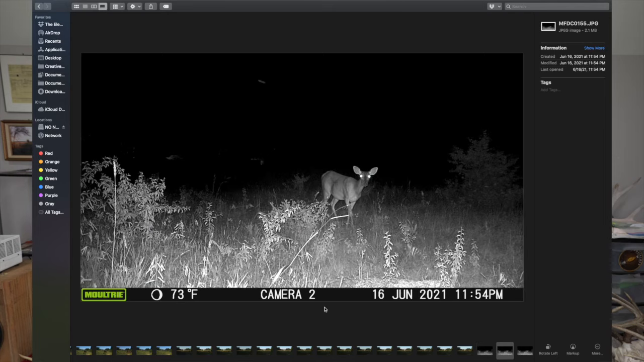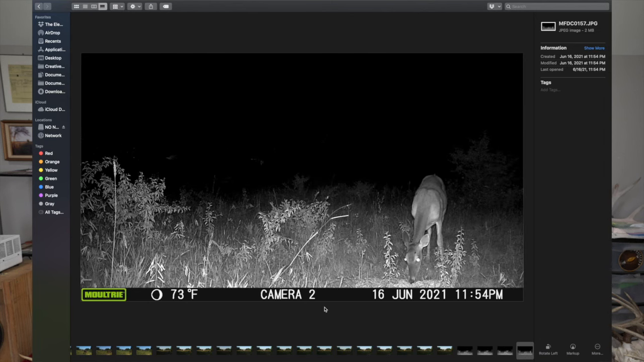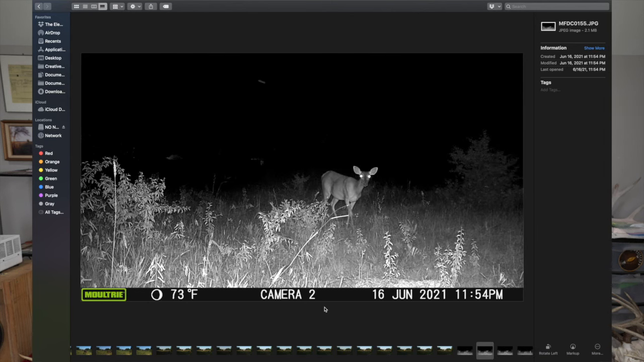Are you in night 2? Yes, at 11:54 p.m. on the 16th. Same direction, probably the same doe. She's looking at the camera, I think, but she still comes in. Do I call these pictures just 1 for 1 sequence? Yes, I would say.